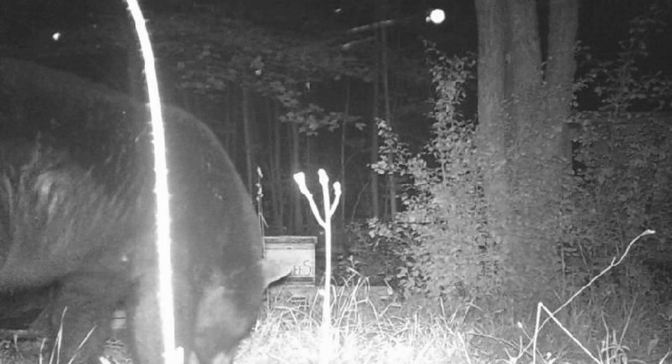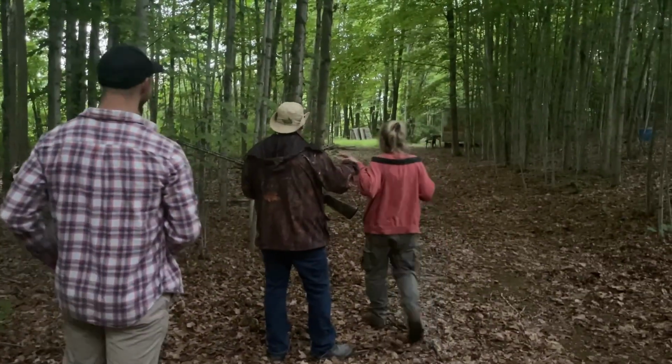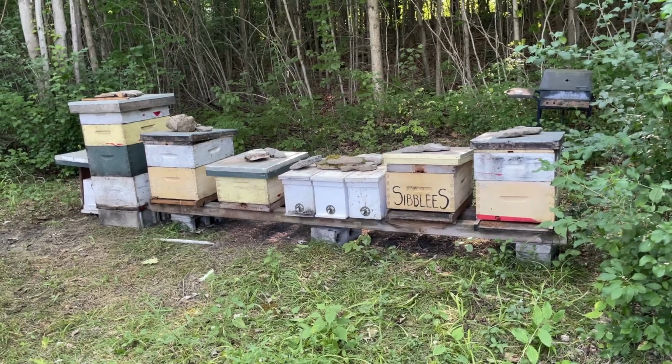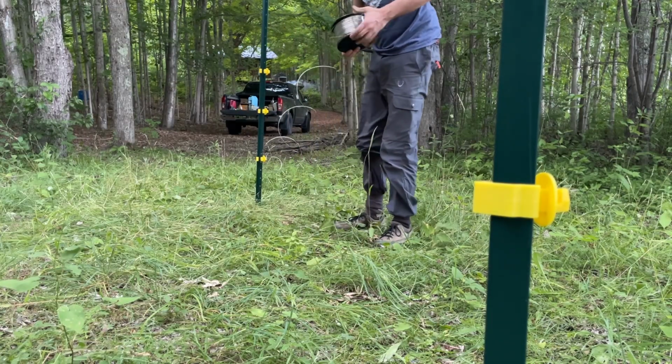For those of you who follow the channel, you know that I've had a bear attack my beehives twice. The second time I was here and confronted the bear with the neighbors. I spent the day working on the beehives, getting the electric fence up. It's still not quite finished, but we'll get to that, hopefully finished tomorrow.